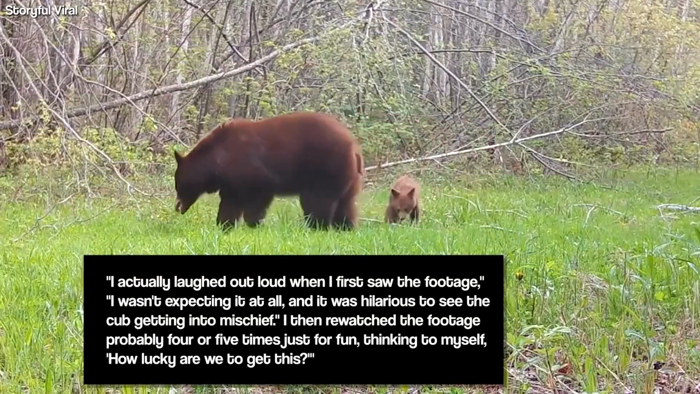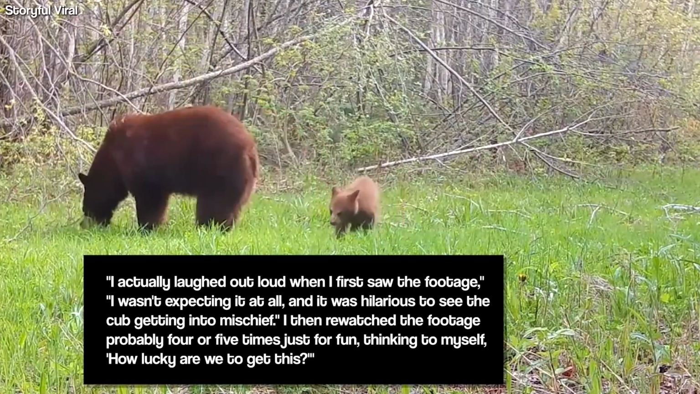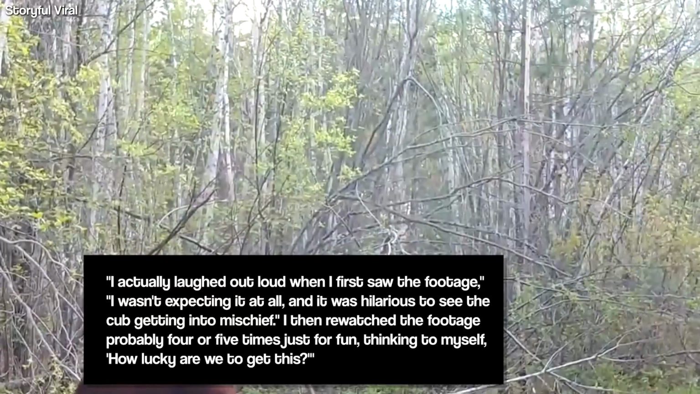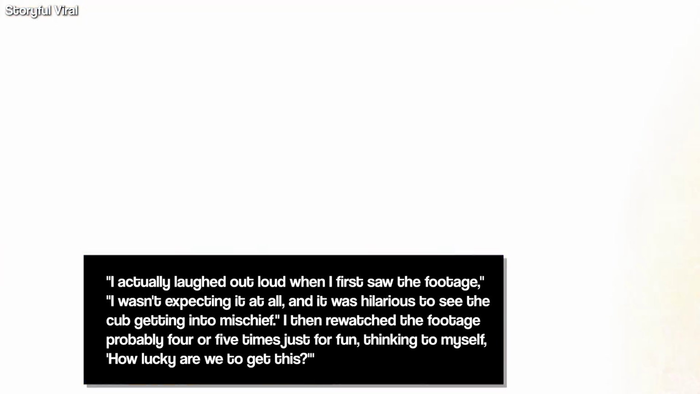The baby bear's audacity astounded even seasoned researchers like Thomas Gable, project lead for the Voyageurs Wolf Project. "I actually laughed out loud when I first saw the footage," Gable told The Dodo. "I wasn't expecting it at all, and it was hilarious to see the cub getting into mischief. I then re-watched this footage probably 4 or 5 times just for fun, thinking to myself, how lucky are we